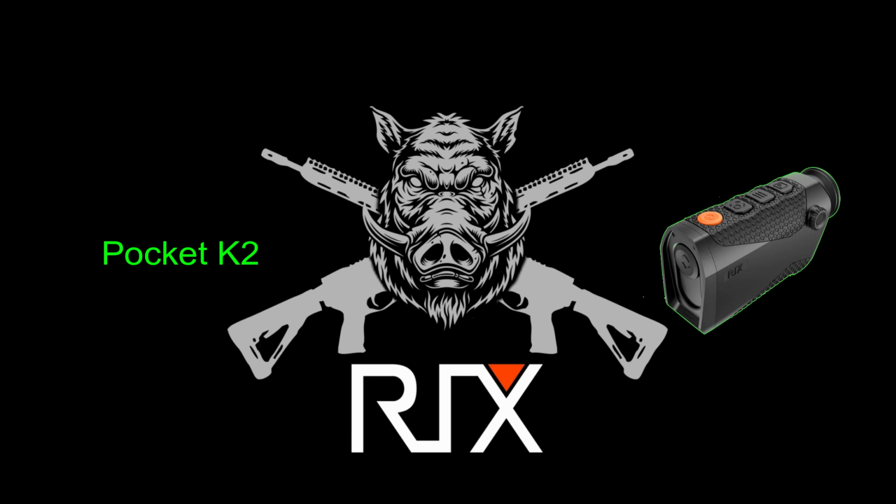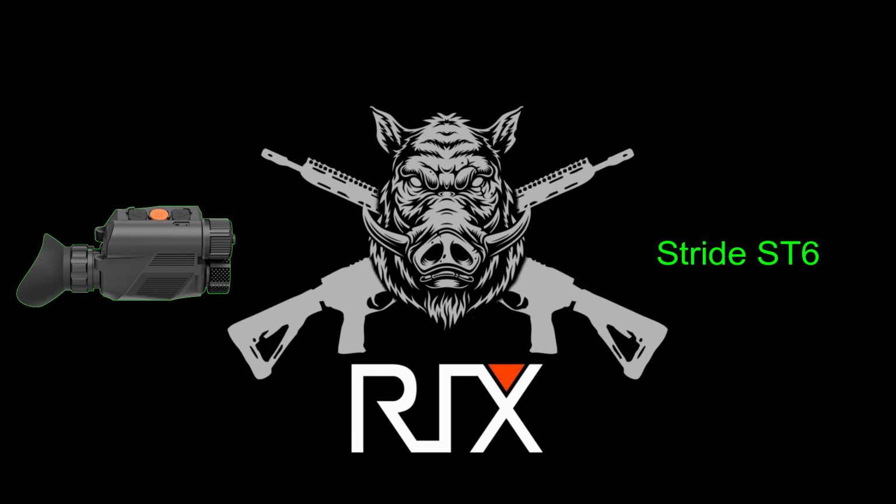The Pocket K2 is a very cost-effective spotting thermal. It's not the best as an identification thermal. It's only got 256 resolution, but for what it is, at the price point that it is, this is actually a nice little capable optic. The focus of tonight's hunt was the Stride ST6 for Taco Loves You. This is a neat little thermal. It's meant to be helmet mounted, but you can also carry it on a lanyard. It's 640 resolution. It does record video, but does not record audio. It's lightweight and runs on an 18650 battery with a long runtime.